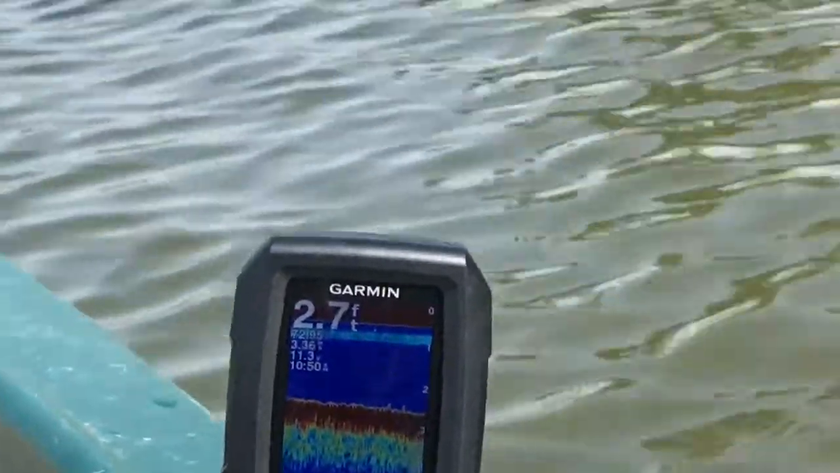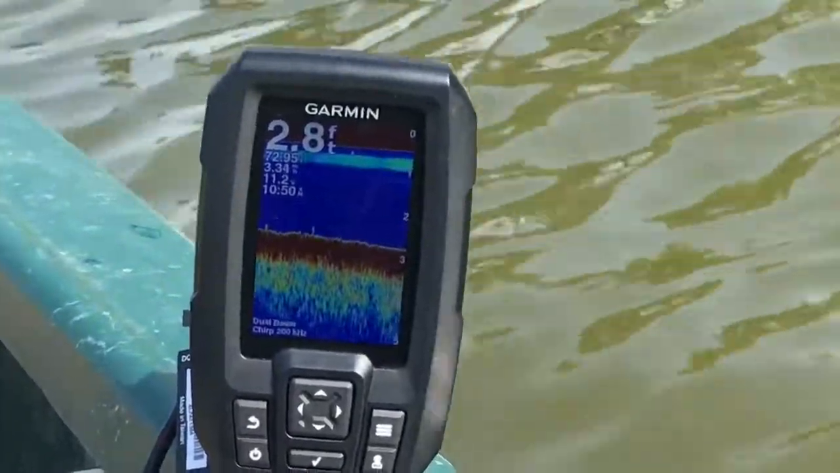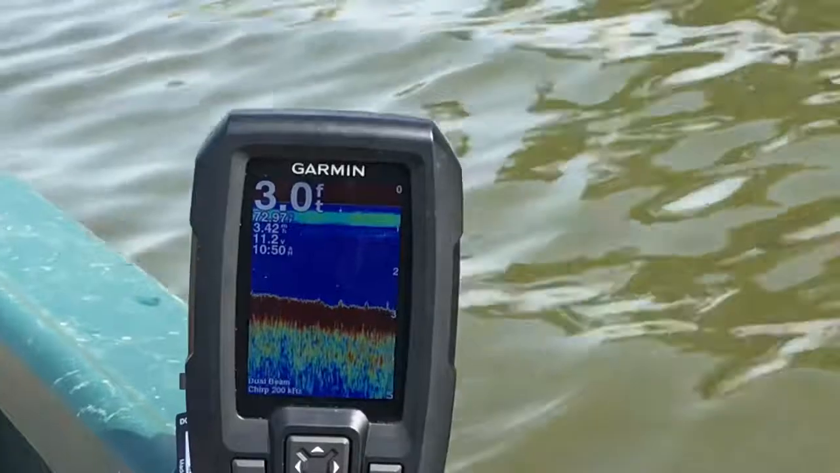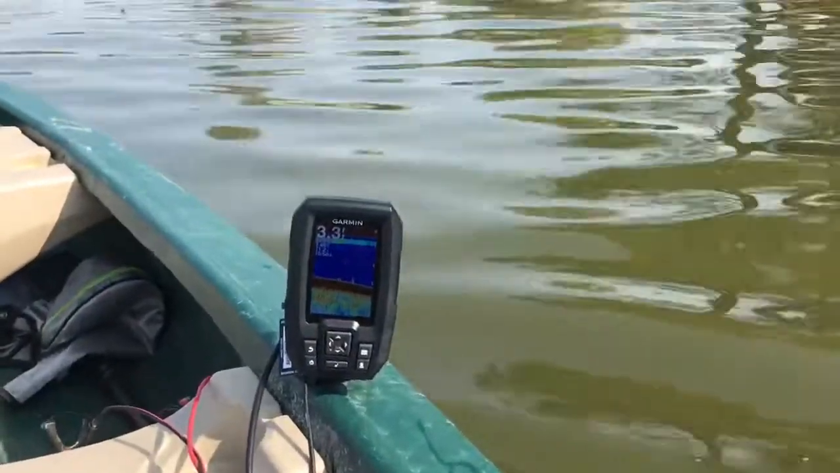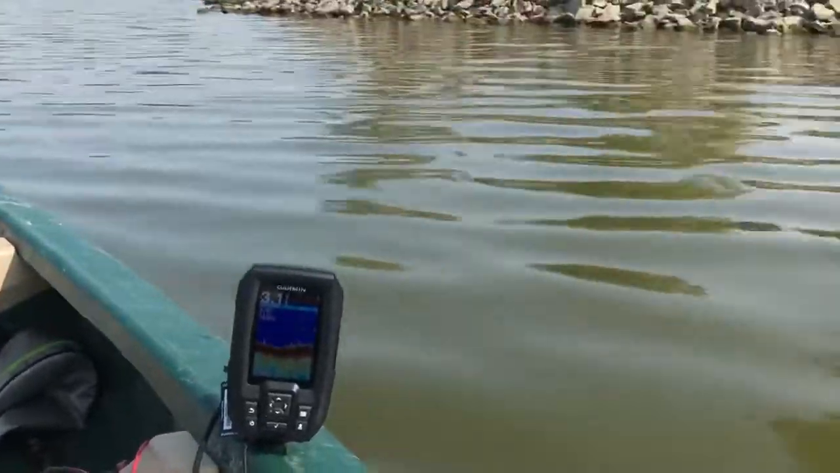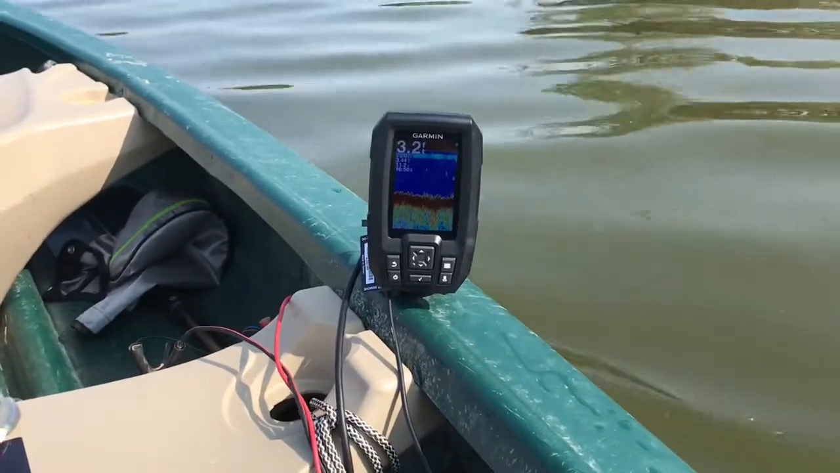So we're getting to a point here where this is always good for fishing. We'll see if it marks anything. You can see it's 3 feet here. It's about 72 degrees. The water is actually cooling down, even though the sun has come out a little bit, but I got my fishing rod here. So that's the setup. Now I'm going to show you how it all plugs in and all that stuff.